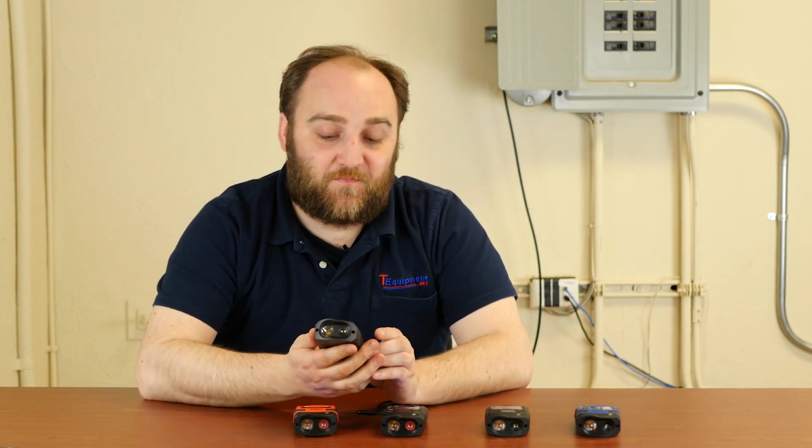Today we're going to be talking about the Seek Thermal Reveal series of cameras. There are quite a few options, and today we're going to break it down so you can really pick the best one for your application. We've got a lot of cameras in front of me. Let's start with the simplest one.